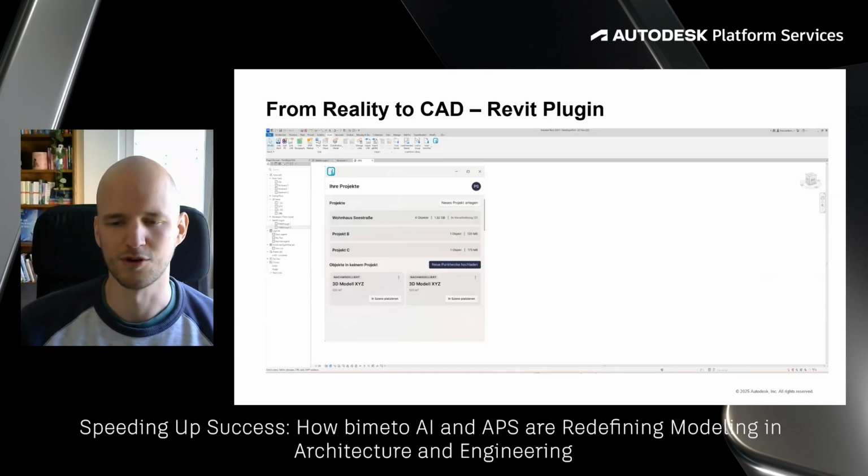Now let me introduce our Revit plugin, the interface that connects Bimeto AI with your desktop workflow. With this plugin, you are able to use our AI transformation service directly within Revit. I should note that our plugin is currently only available in German, but we are working on additional language support soon.